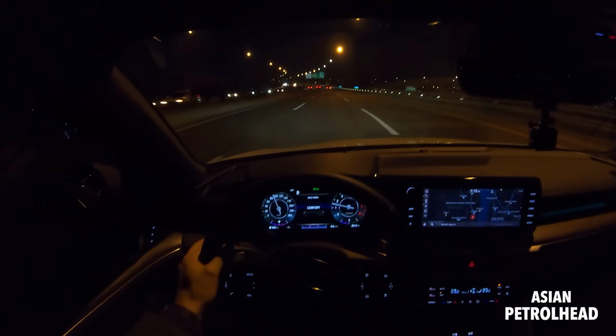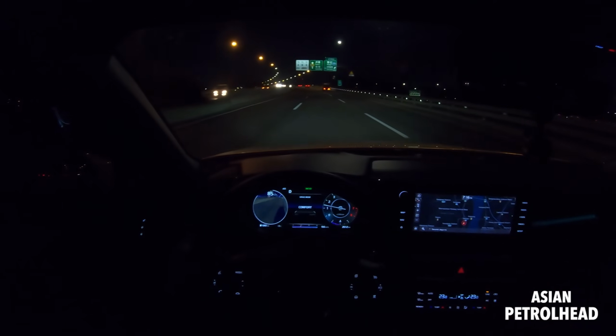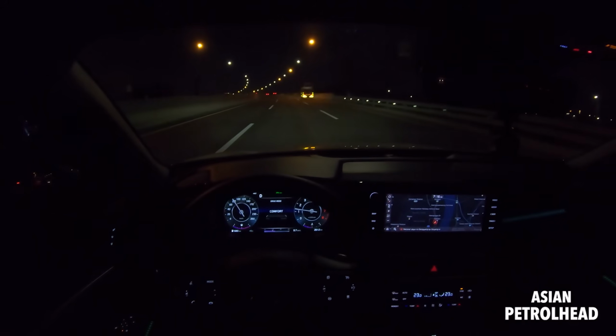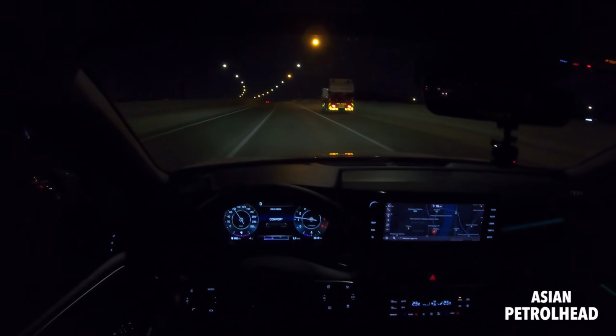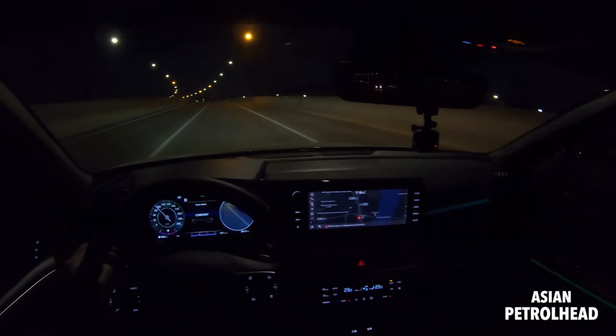And every time you change lanes, this blind spot monitoring system is very helpful. It also has a cross traffic alert system. Let me just show it to you guys. If there is a car right at the corner like this, oh, maybe not.